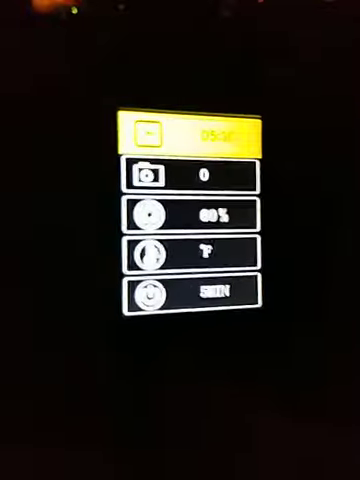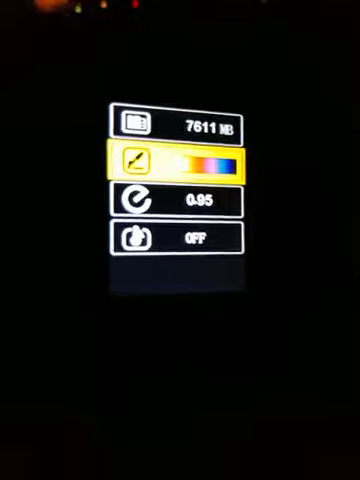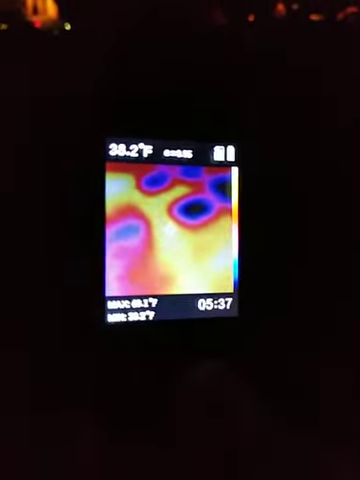Pretty nifty little gadget. I might end up using this for my day job in construction as well, for certain times where it's called for checking for air leaks or any kind of other thermal variations with insulation and such. But I thought it was kind of cool.